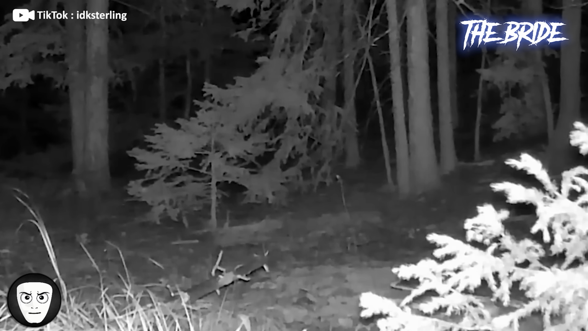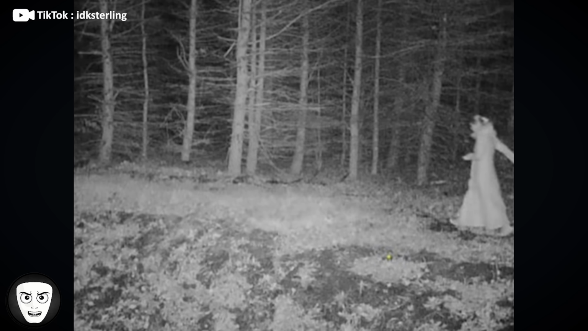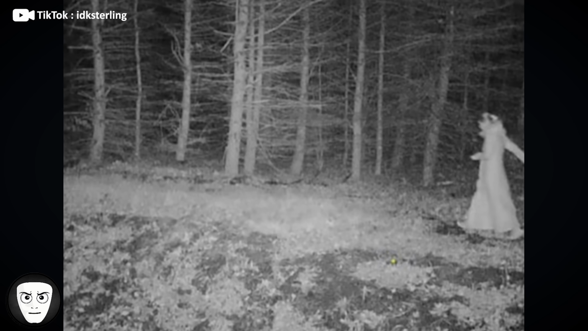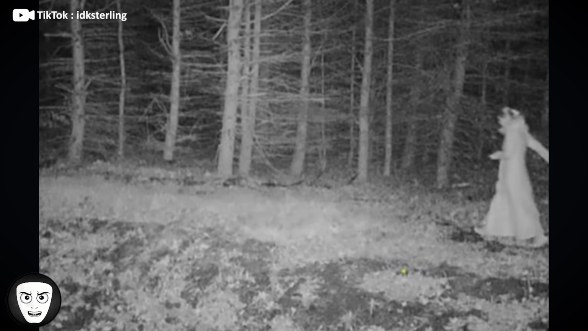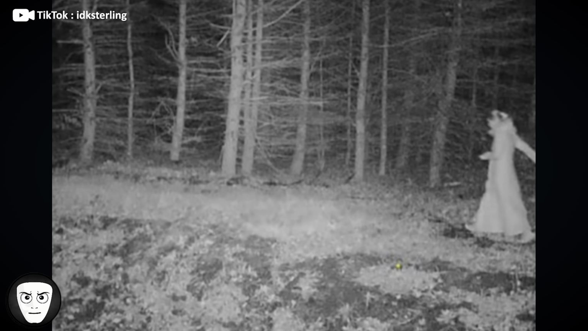A trail camera set up deep in the woods captured something unusual during the night. In one of the images, what appears to be a woman wearing a long white dress can be seen casually walking past the camera. Some believe it could simply be a person wandering through the woods after dark, but that seems strange for a place so remote, especially dressed like that. Others think the figure resembles the classic image of a ghostly bride often described in local legends. Whatever the explanation, a lone figure dressed in white walking through a remote forest at night is strange and creepy